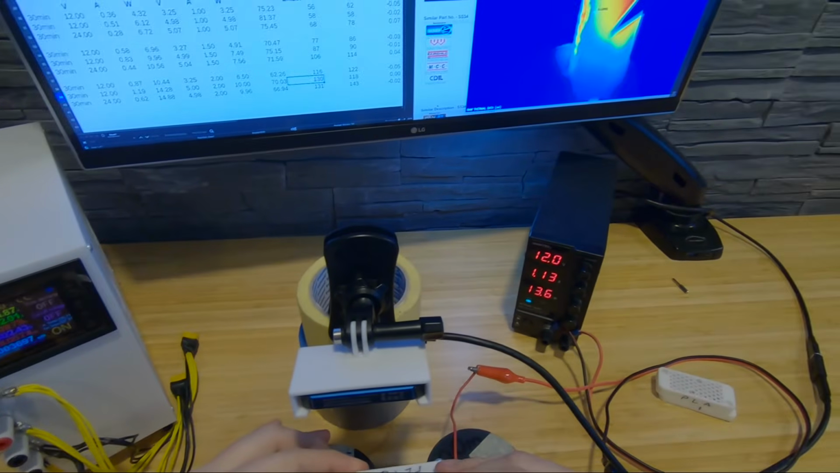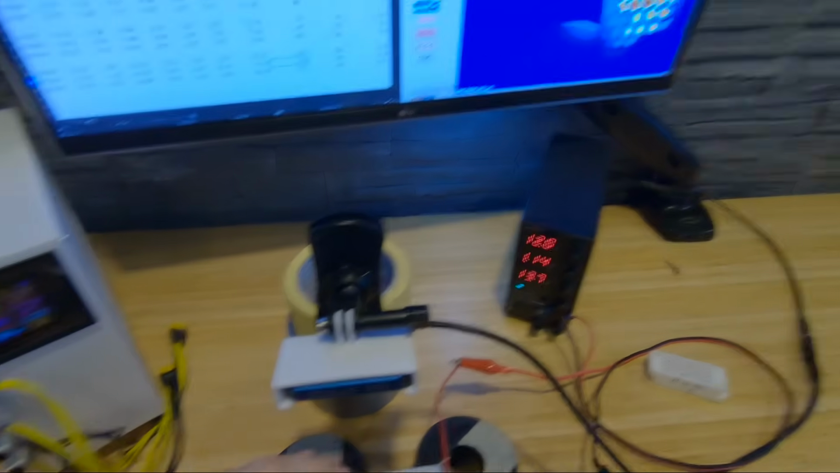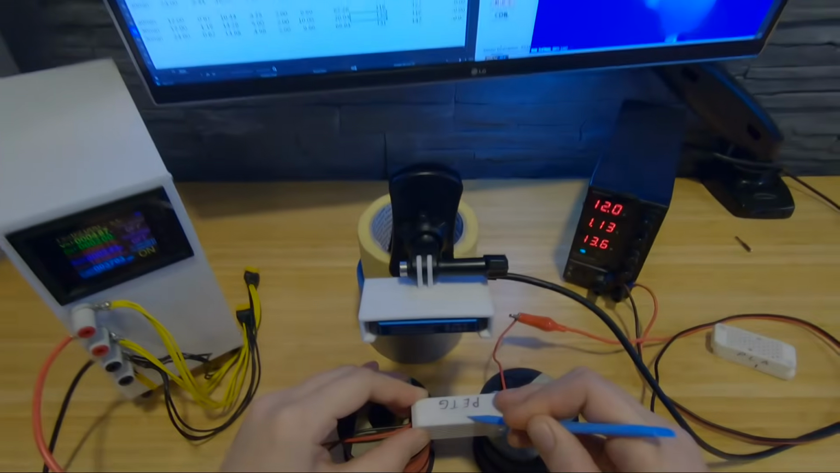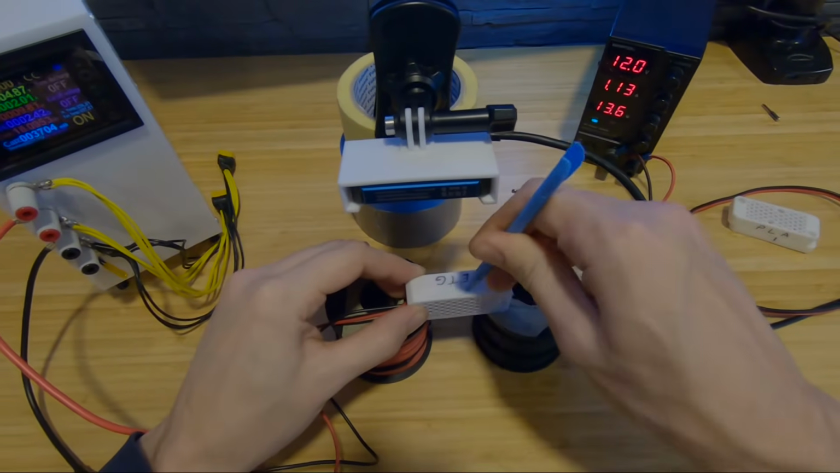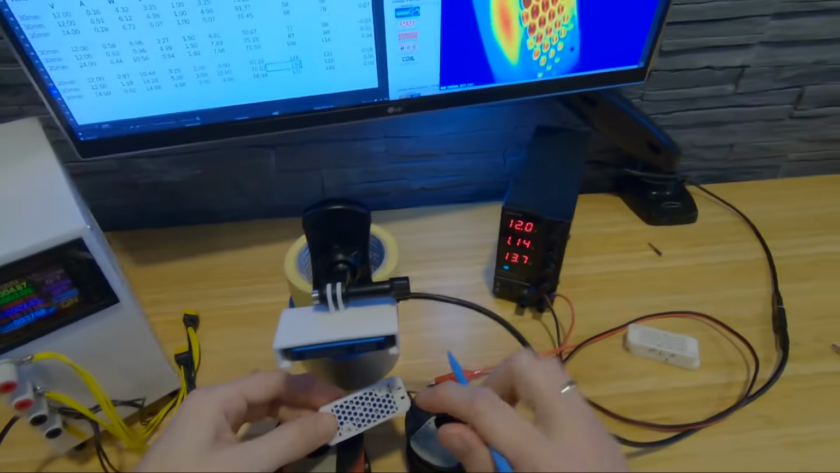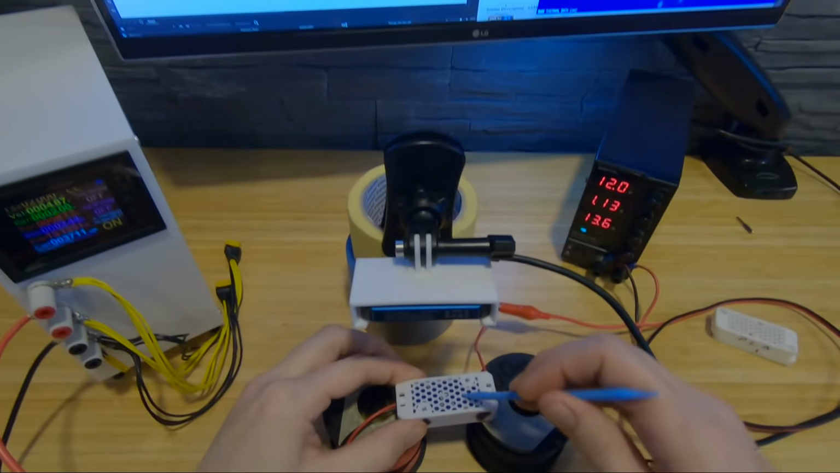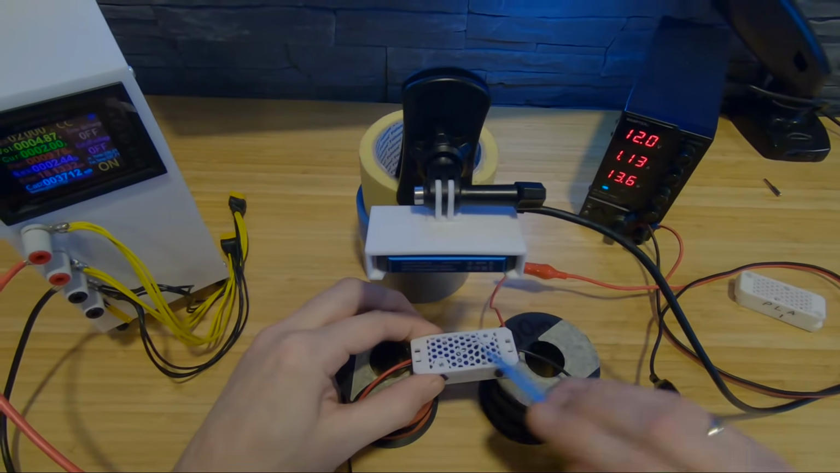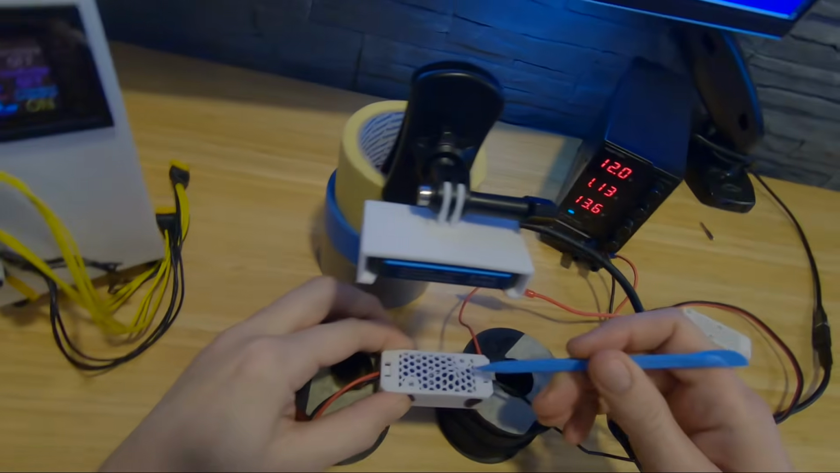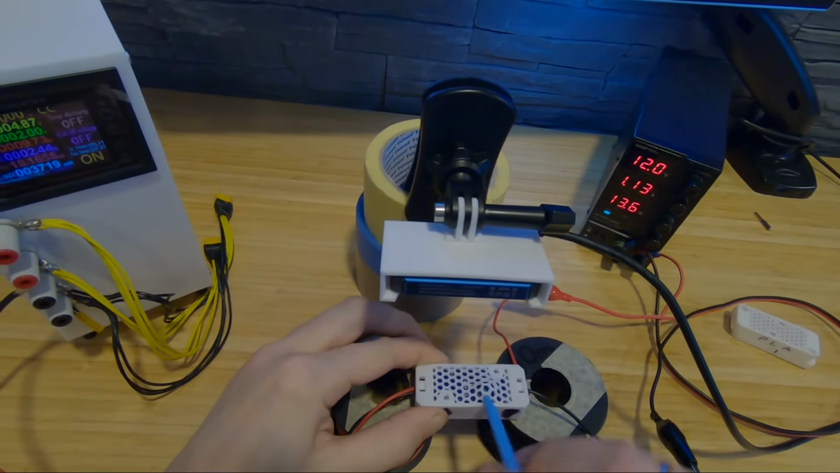Oh, this is interesting. What's here? Ah, that's just the bottom. And for the bottom, oh yeah, it's soft here. Yeah, even PETG for 2 amps.